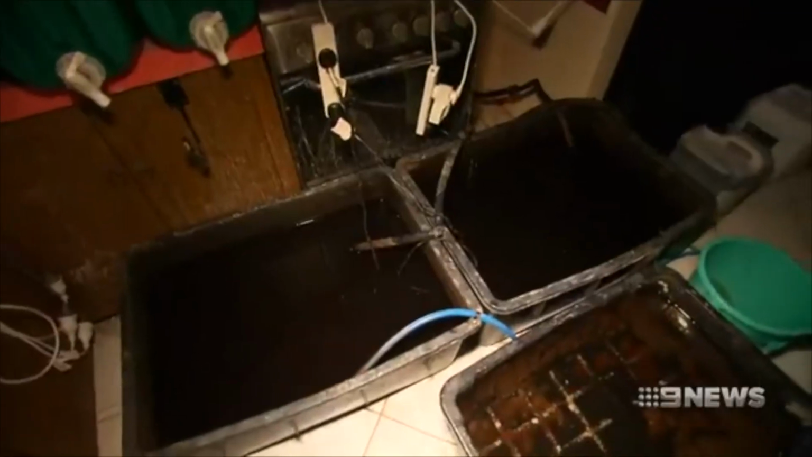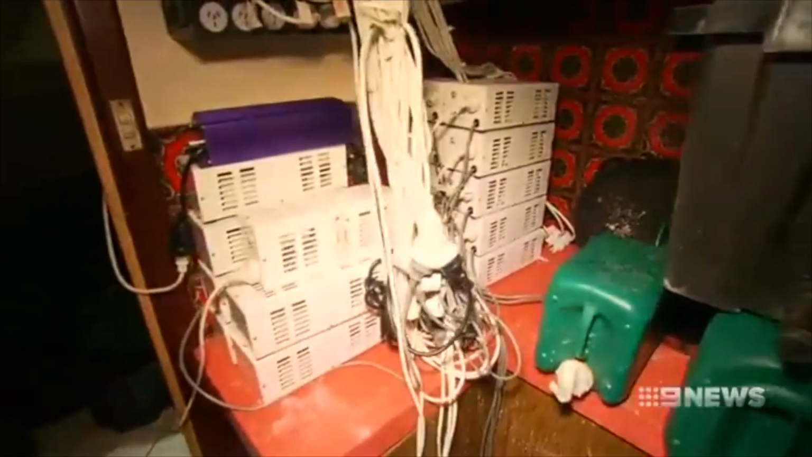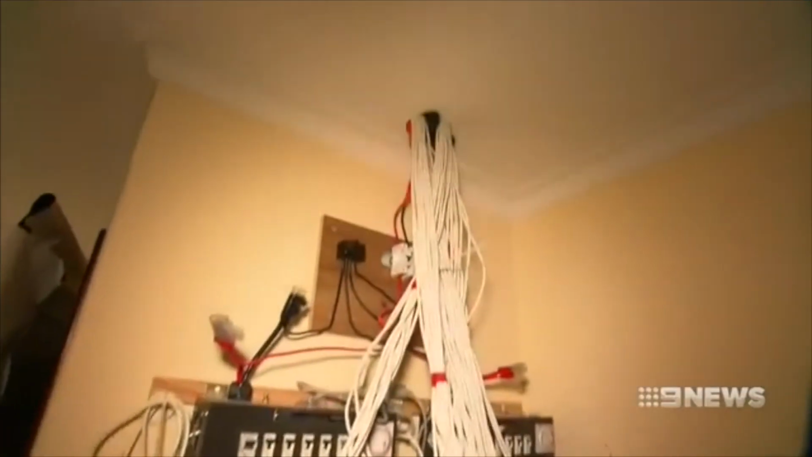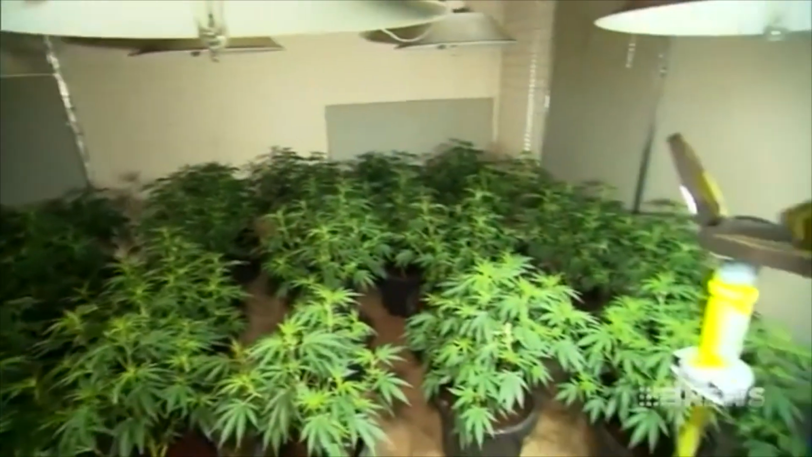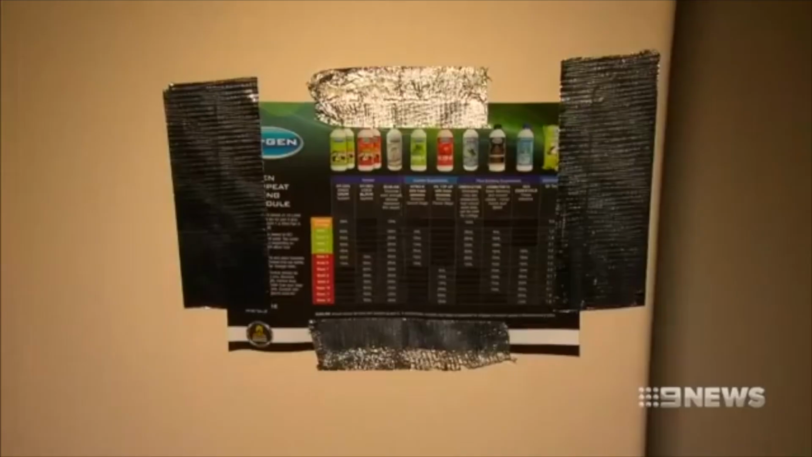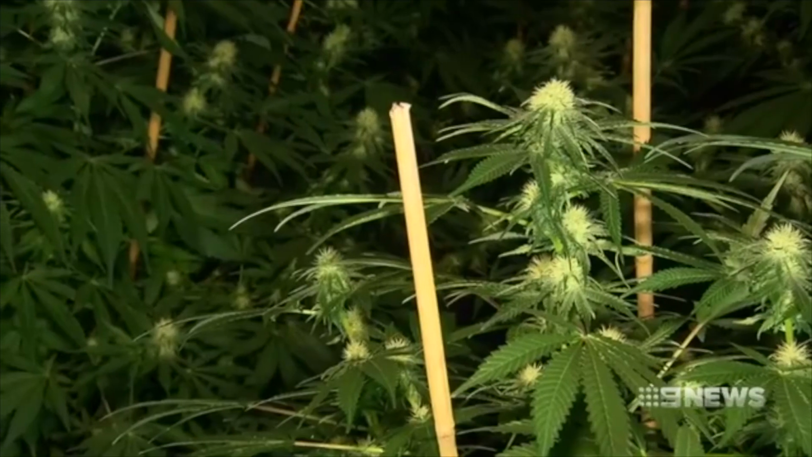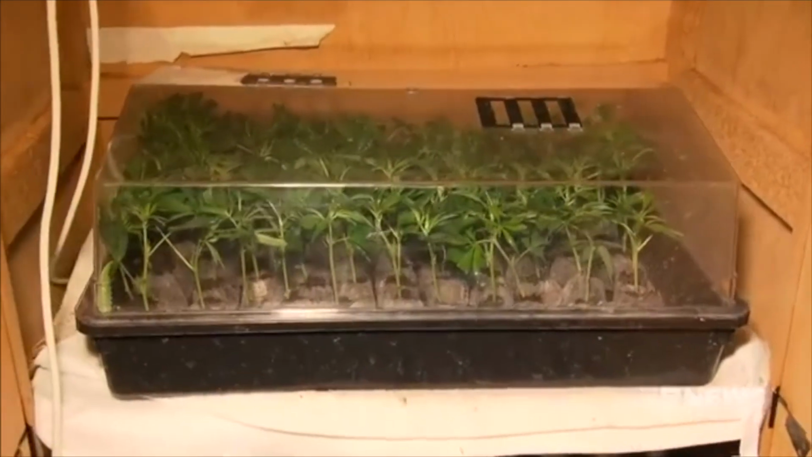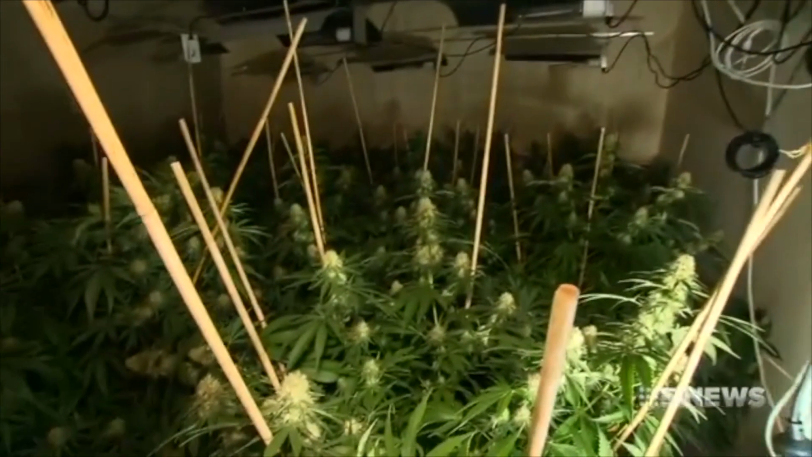When Operation Silverlight detectives raided the Dianella home early this morning, they found a house gutted to make way for hundreds of plants. The power bypassed, every single room converted. Heating, lighting, irrigation, even the feeding plans have been posted on the walls. Mature and young plants, even cloned seedlings growing fast. It's elaborate. The equipment alone would cost $40,000, but it's also profitable.